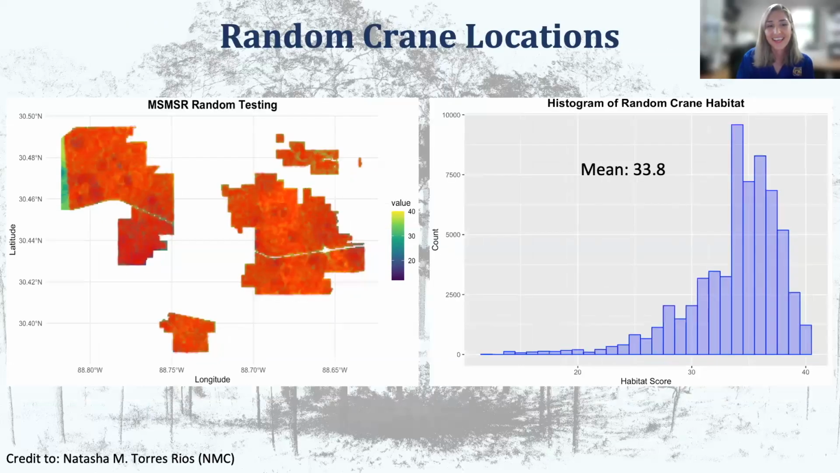Next. And then the final step was to ensure that there was a statistical significance regarding the areas the cranes were utilizing and those that they were not. For that assessment, the data analyst produced random crane locations across the refuge equal to the number of actual tracking points, which were a few thousand points, which is why they cover the entire refuge. And the mean for those locations was 34.